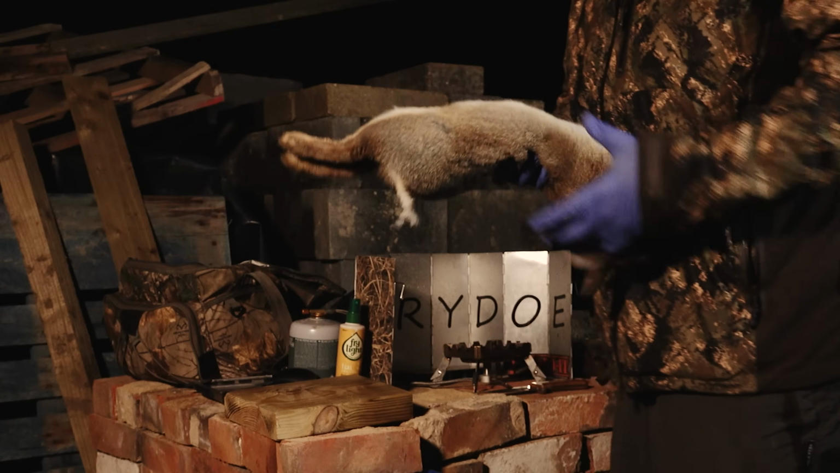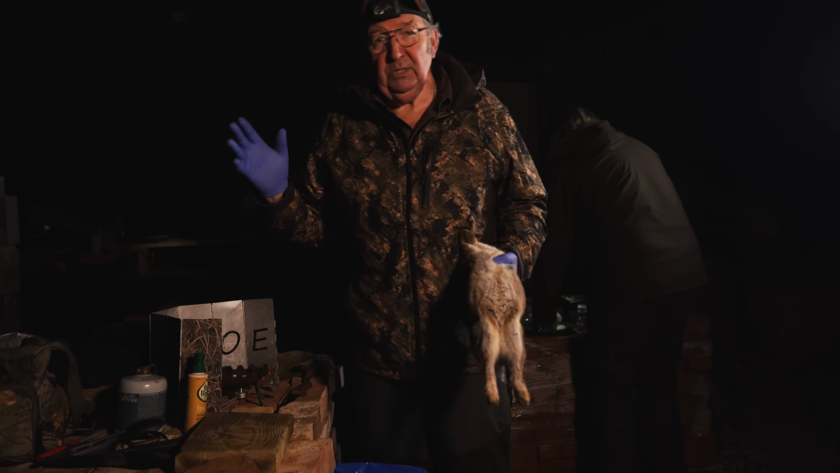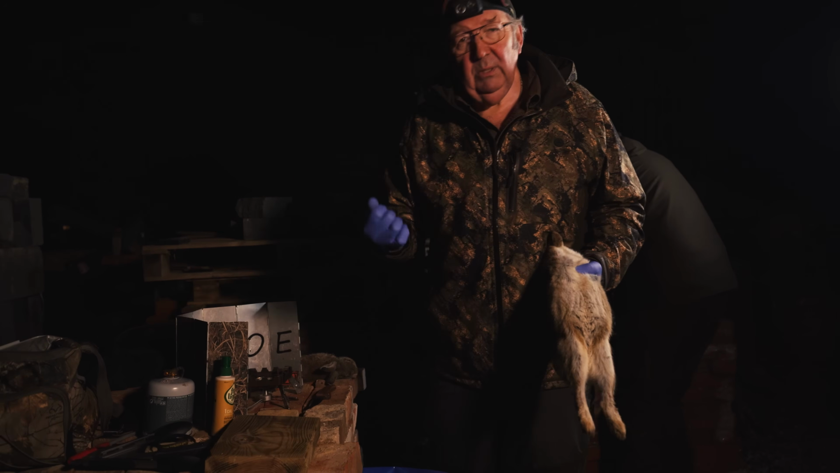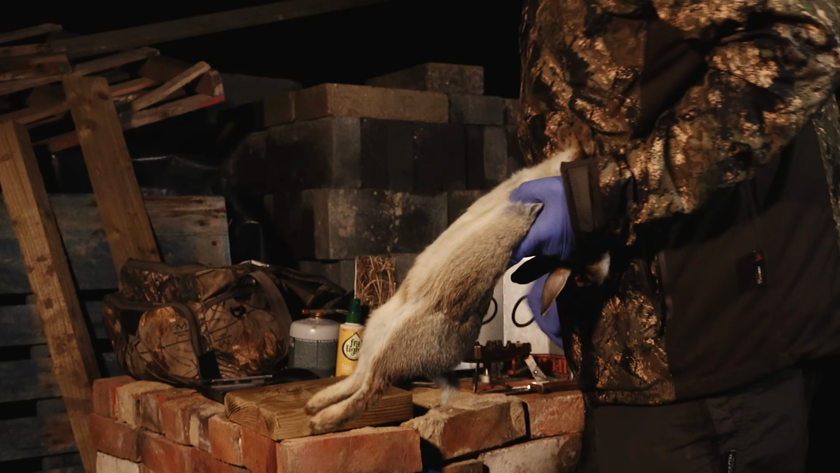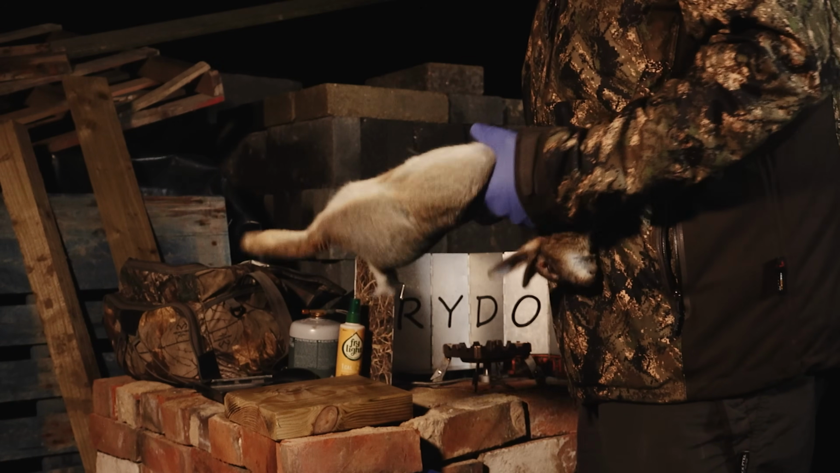Now, next job, to take the guts out. Notice I'm wearing the gloves. I've only been doing this for about a year or so, always went with just the bare hands, but the smell of rabbits, especially if you're doing 3 or 4 of them, not the most pleasant thing in the world, and it does hang around.